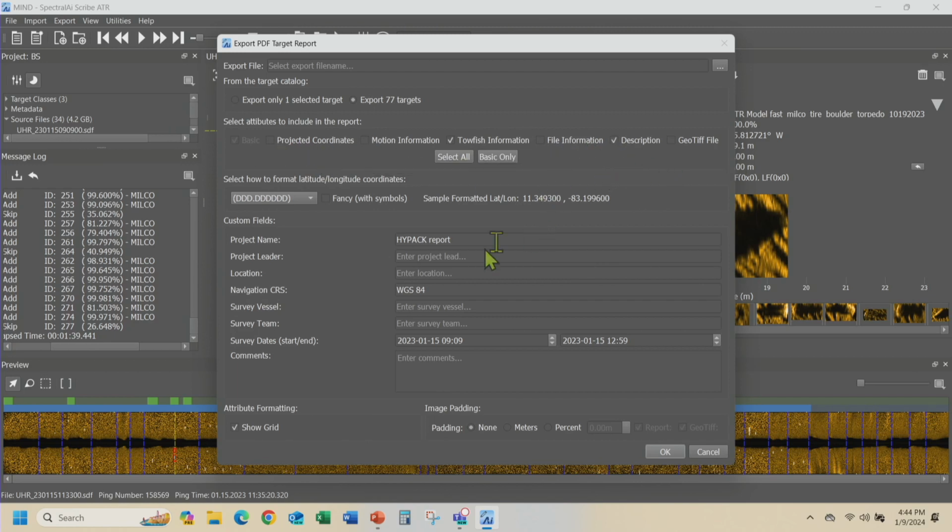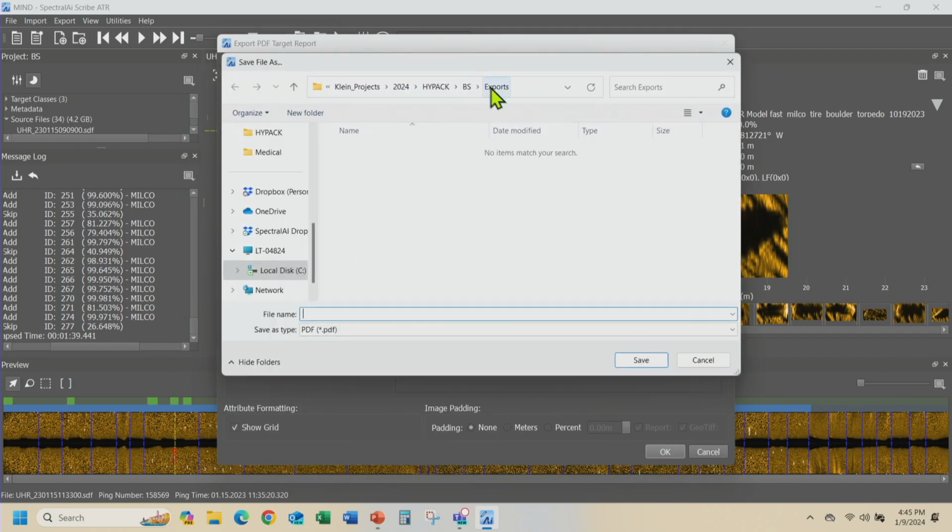You can fill in who your project leader was. Here we've got Ralph leading the project, location, wherever it was. This is a very easy way to generate your report. Oops, I haven't given it a name. I'm going to put that into my exports, and I'm going to call it the Ralph survey.